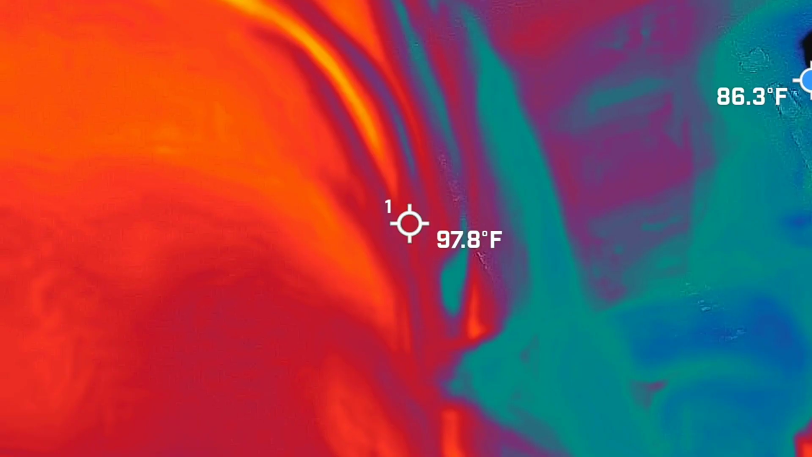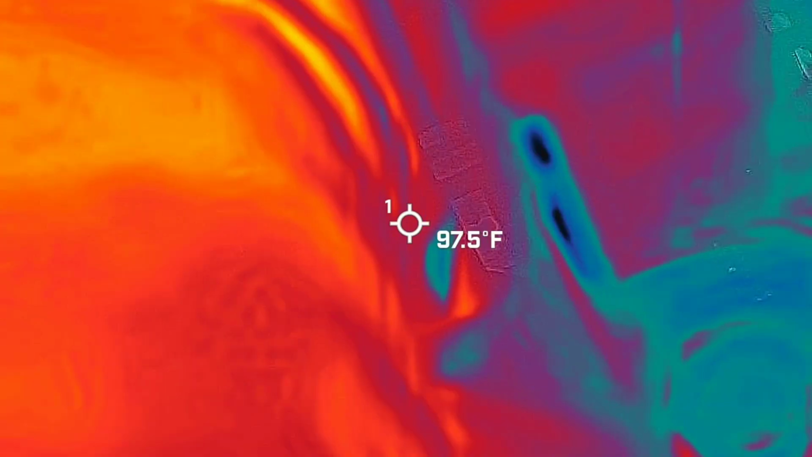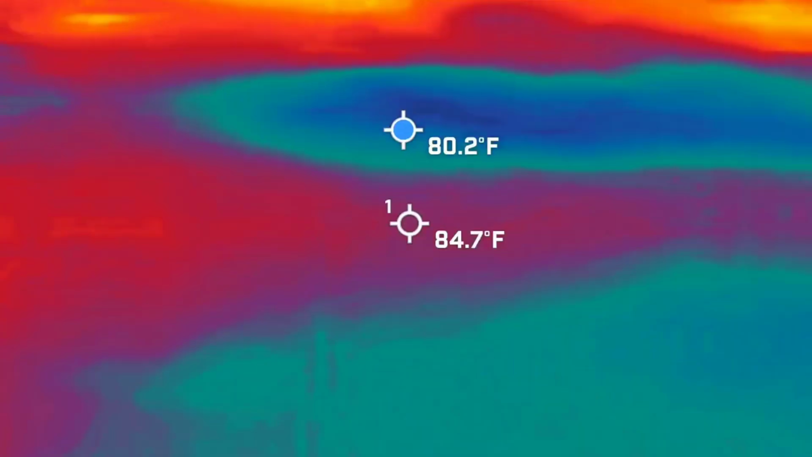65 degrees is definitely not going to be something we're going to find out here normally, just so you know. So even if it's just a blue dot at 65 degrees or below, we might actually have something going on, especially if there was an EMF reading or anything else going on along with it. So now that everybody knows.